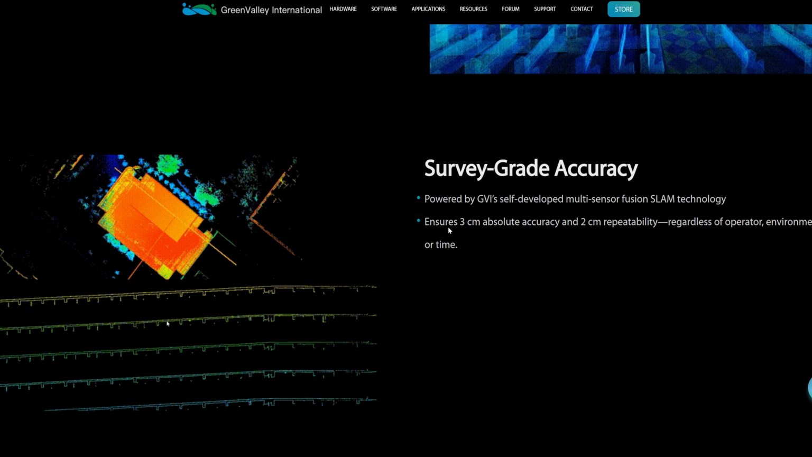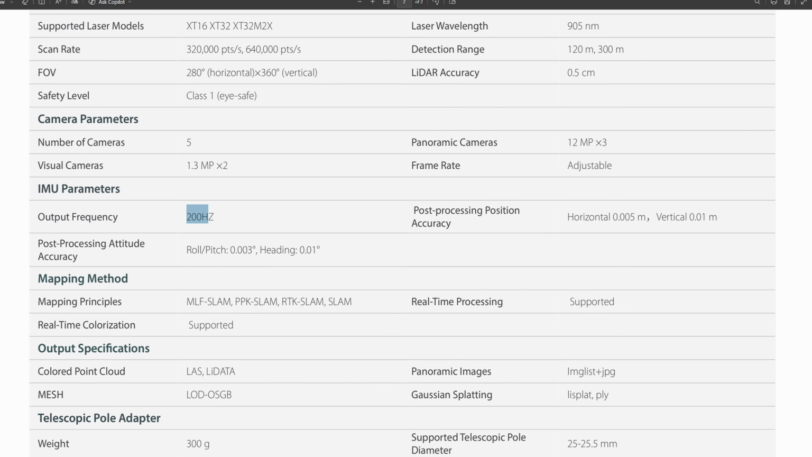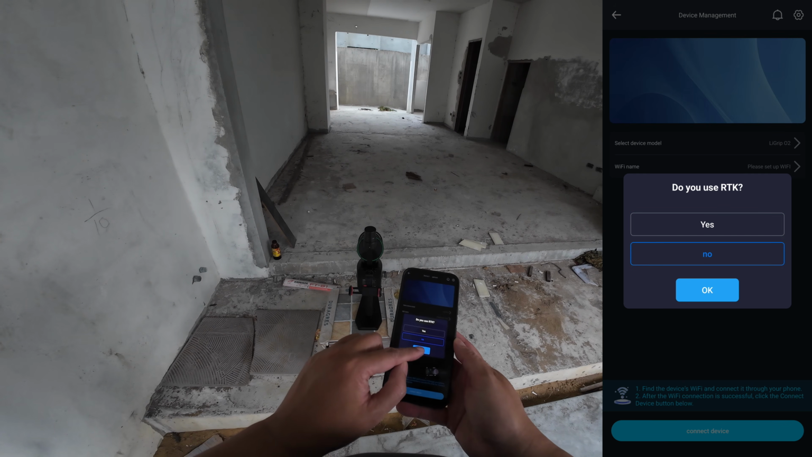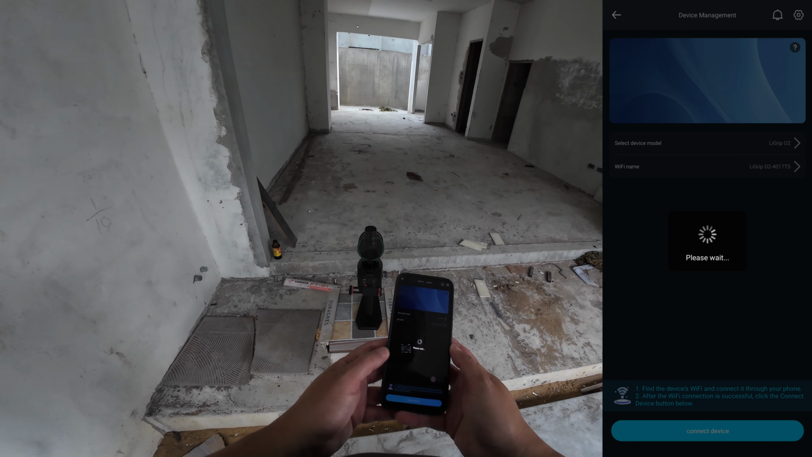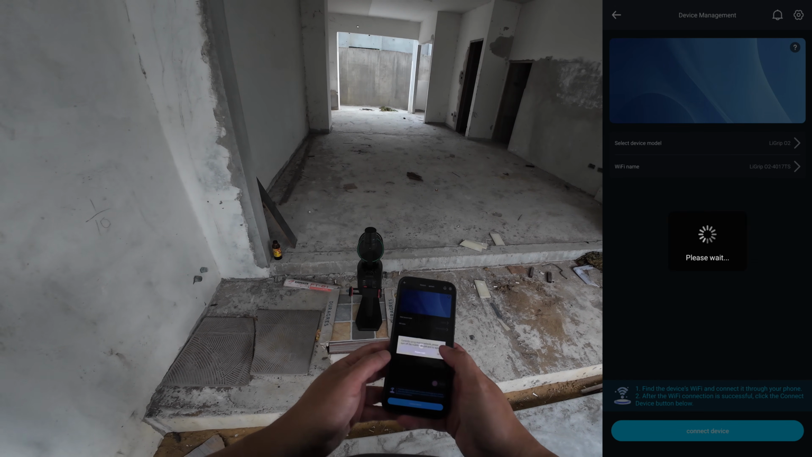The LiGrip O2 is equipped with high-precision IMU sensors running at 200 Hz. According to the manufacturer, this ensures highly accurate floor-to-floor leveling. Back at the three-story house, I'll be testing the scanner's tracking performance on a very narrow walkway, as well as checking floor-to-floor leveling and wall-line parallelism.